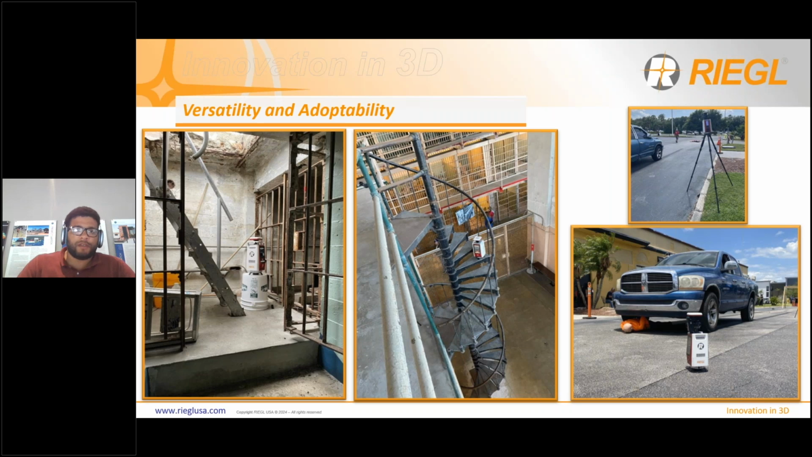The 2 images that you see in the middle and on the left-hand side, they're from a project we did at Alcatraz in San Francisco. The first one in the middle is a spiral staircase, which was not convenient at all for a big tripod. So we instead just put the scanner on a step and kept moving it every couple of steps and scanned the whole thing that way. And we did this quite a lot because there's quite a few of those staircases in the prison.